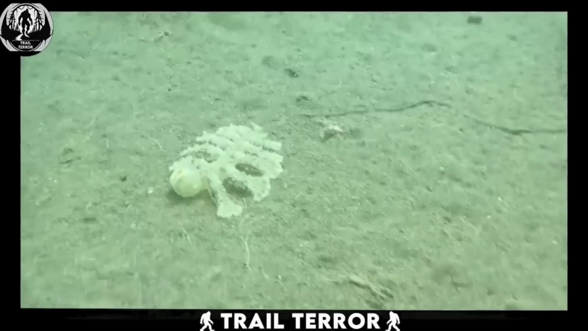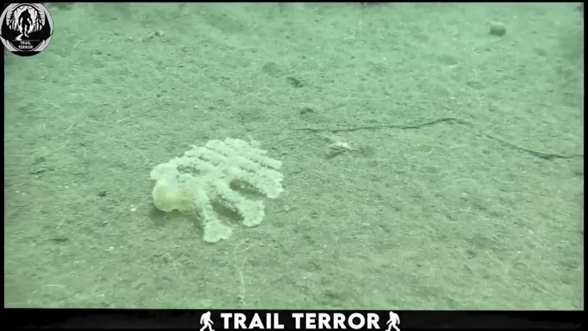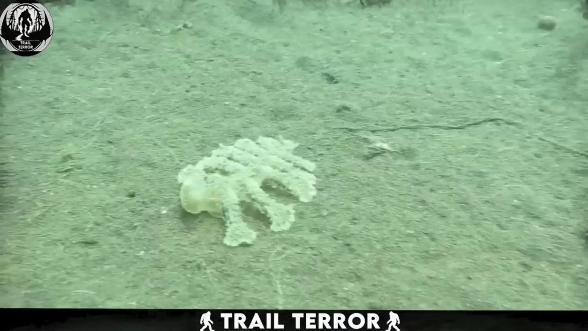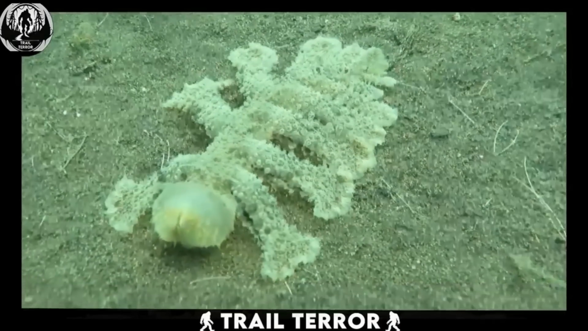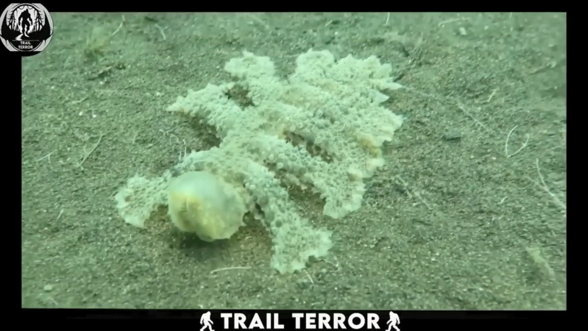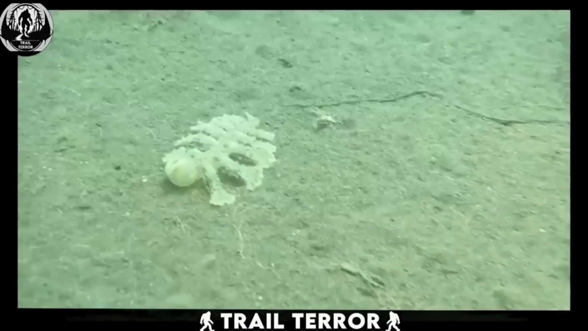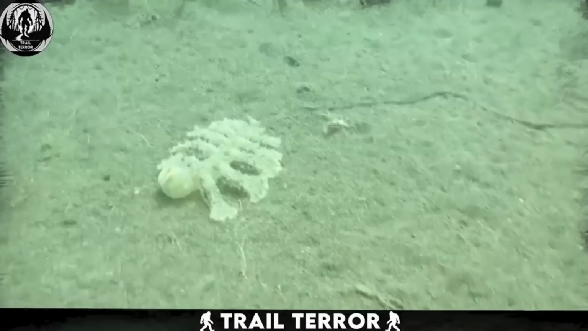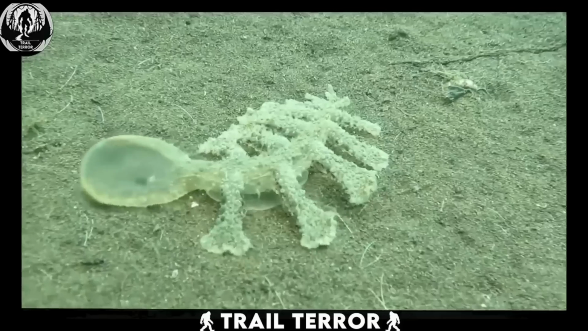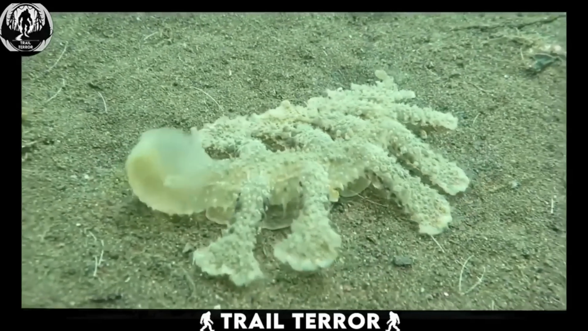This next clip from the depths of the ocean unveils a truly bizarre creature that's making everyone think twice about their diving plans. In this footage captured by divers, we encounter a weird creature resting on the ocean floor. With its 10 arms and elongated body, this creature immediately stands out.